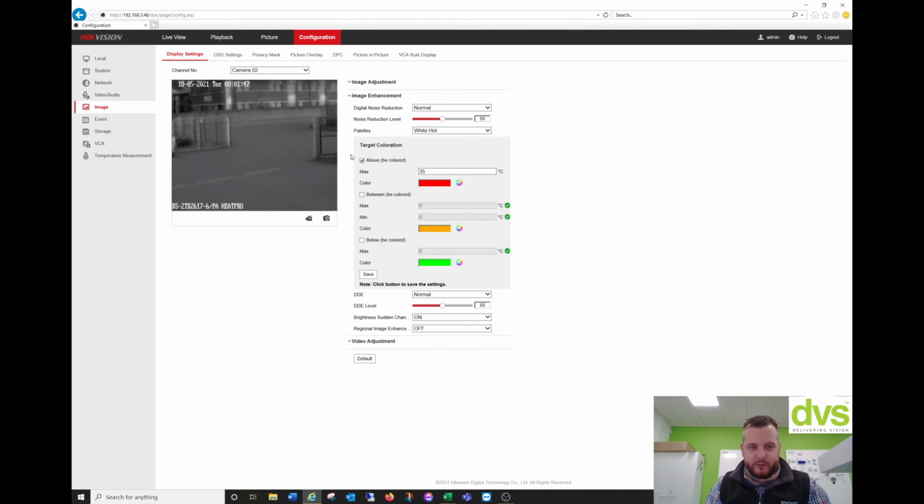And hopefully, as we're doing the video, we might see some objects that come in that are above. Okay, so you can set that accordingly. You don't have to use it. I just find it useful for a reference within the image.